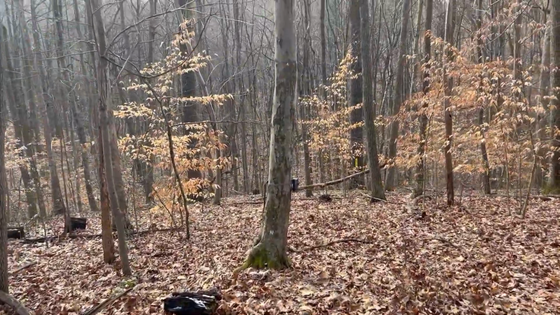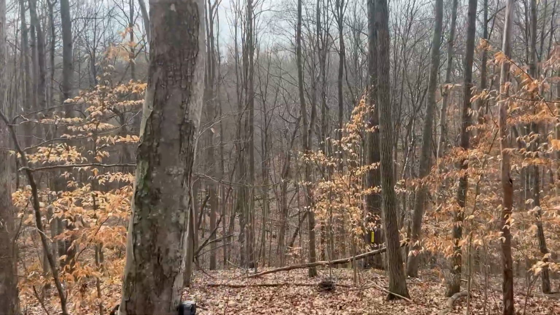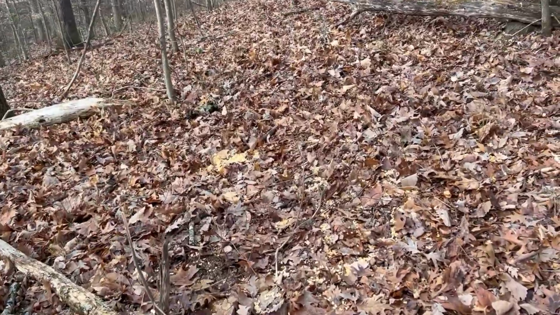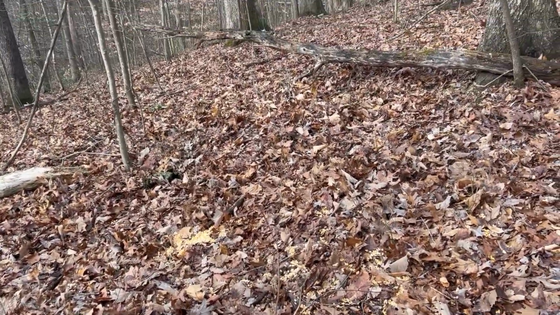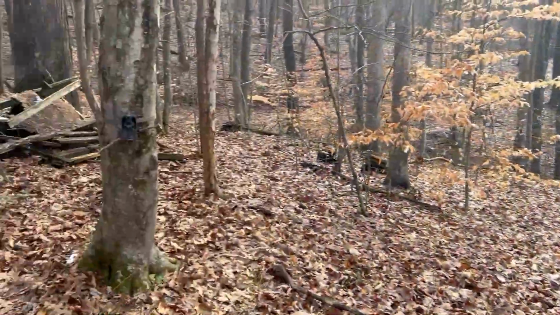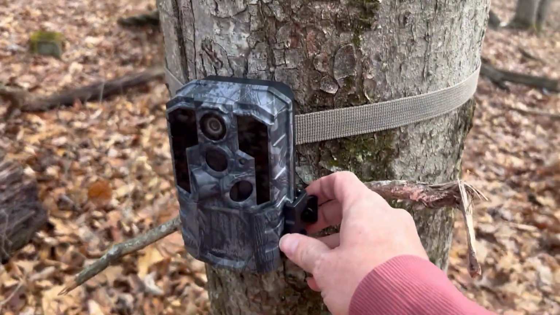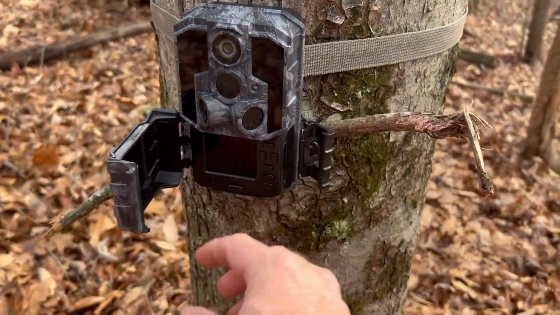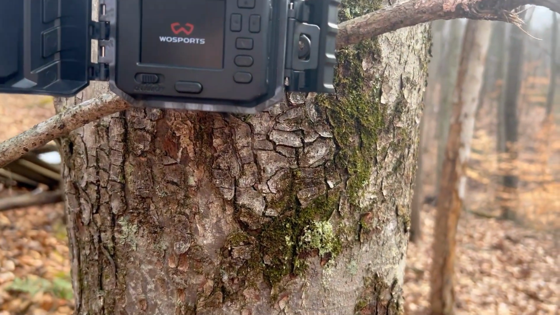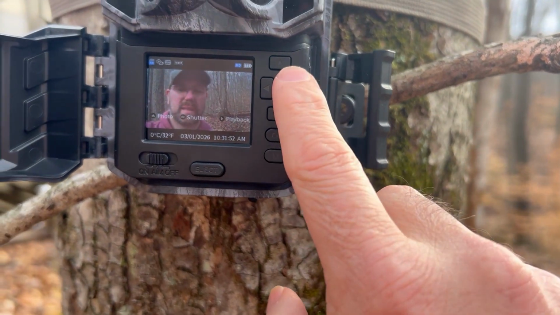Right there's the camera. Popping up too. Still plenty of corn. See the corn where we threw it out in the snow the other day, and there's some over through there. They've been hitting it, but let's walk over here and check this camera, see what we got. Let's get it open. Put it over into aim mode. And let's take a look.